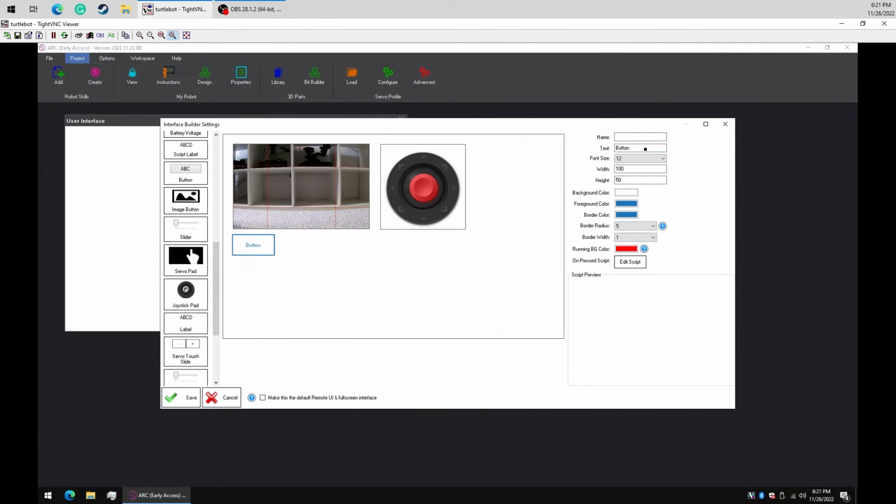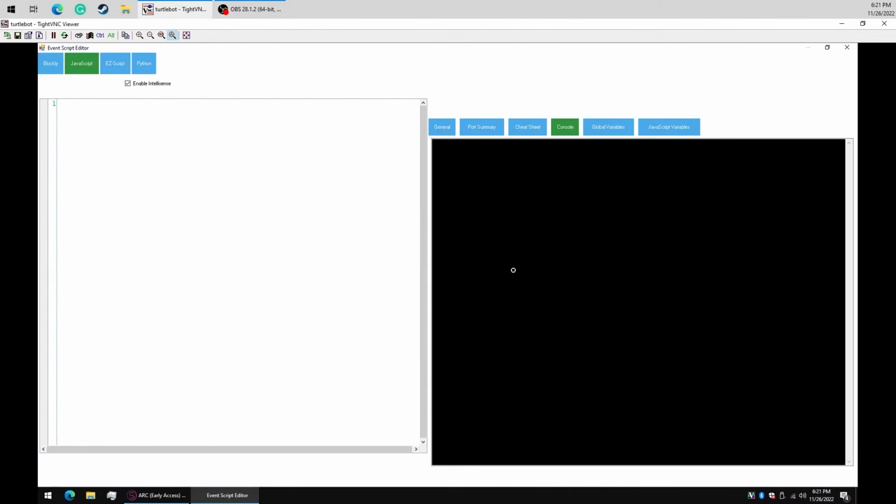And we're going to edit this. We're going to call this button Go Home. And we're going to edit the button. And what we're just going to do is we're going to right click and we're going to query all of the robot skills to find out what they can do.